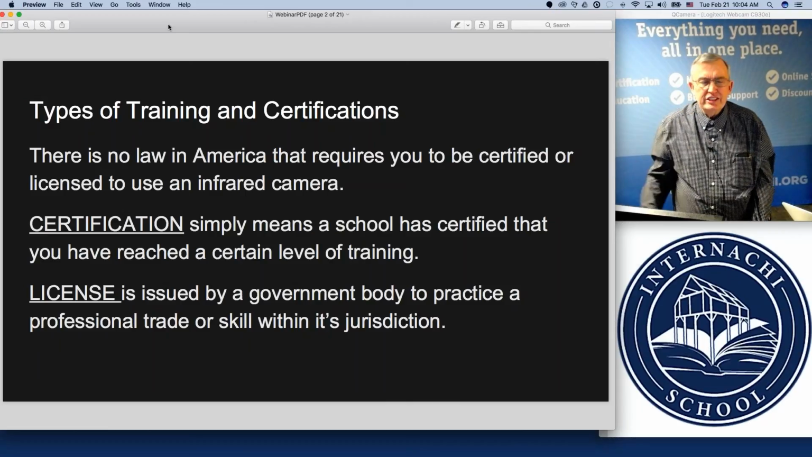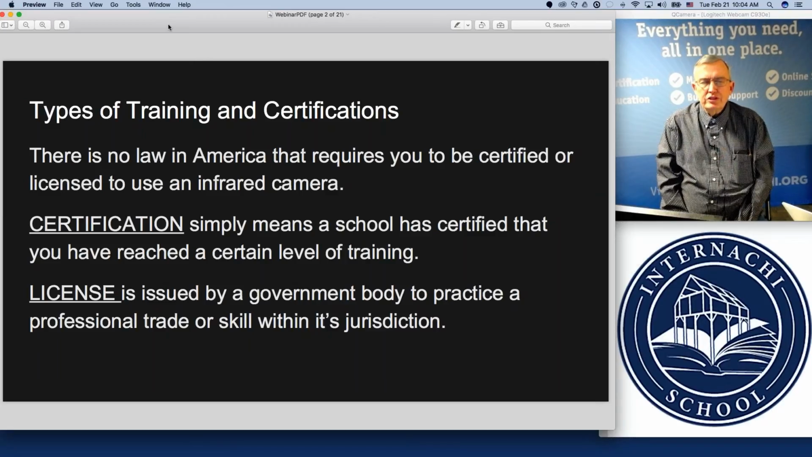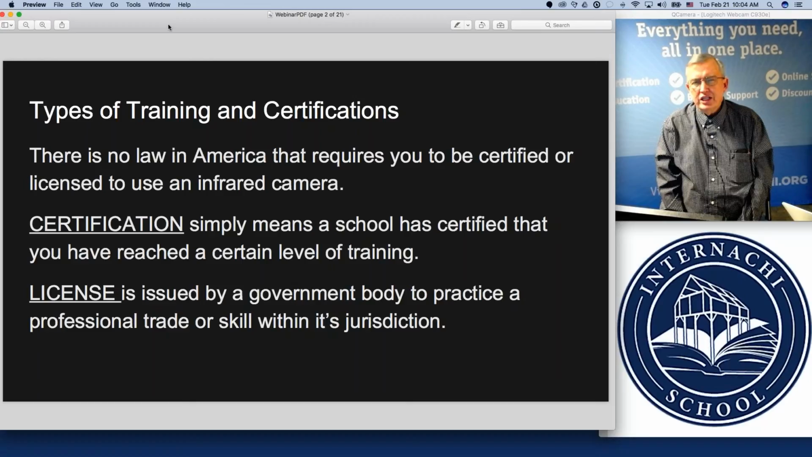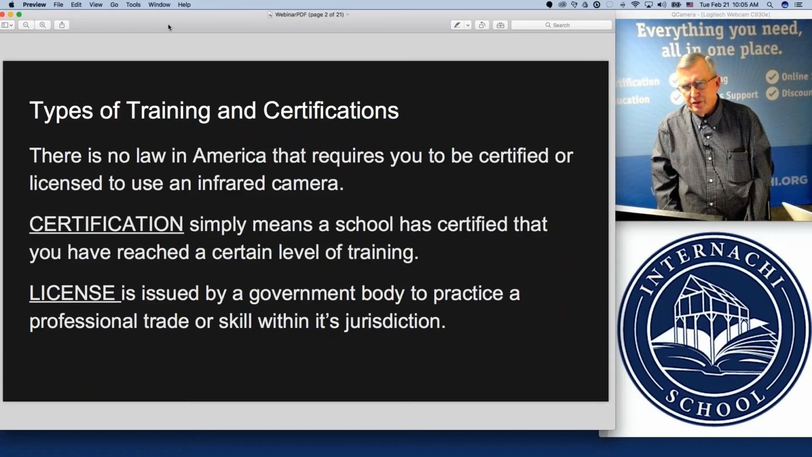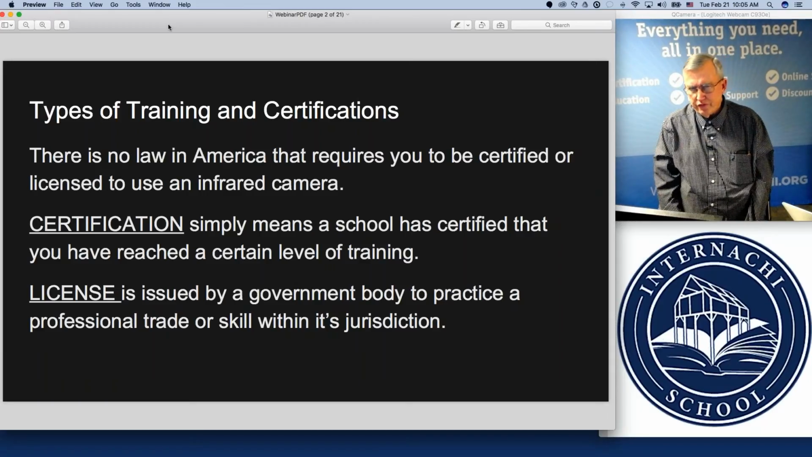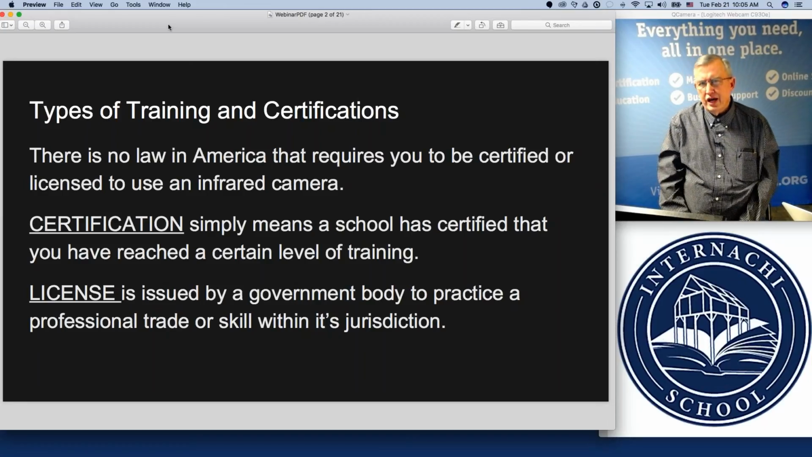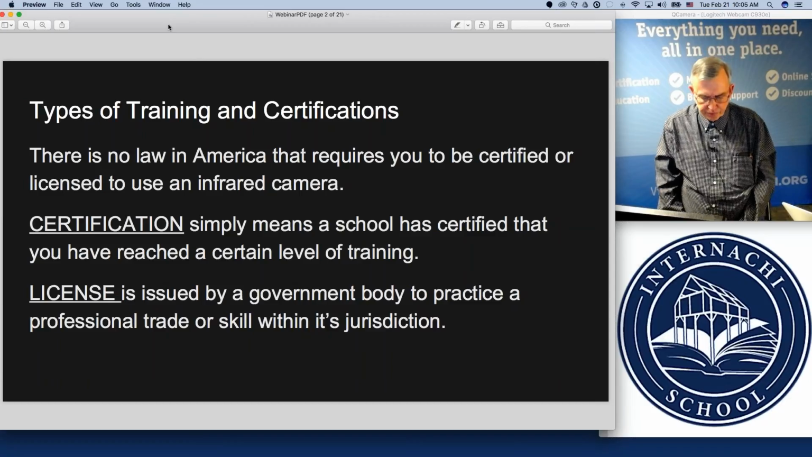People hear the terminology level 1, level 2, and level 3 certification, and they feel like there must be some kind of legal requirement when they hear the word certification. But it just simply means a school certifies you've reached a certain level of education or training.